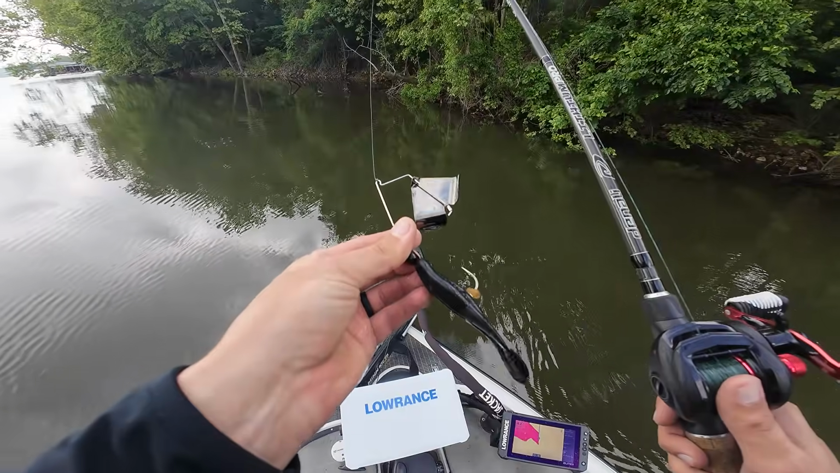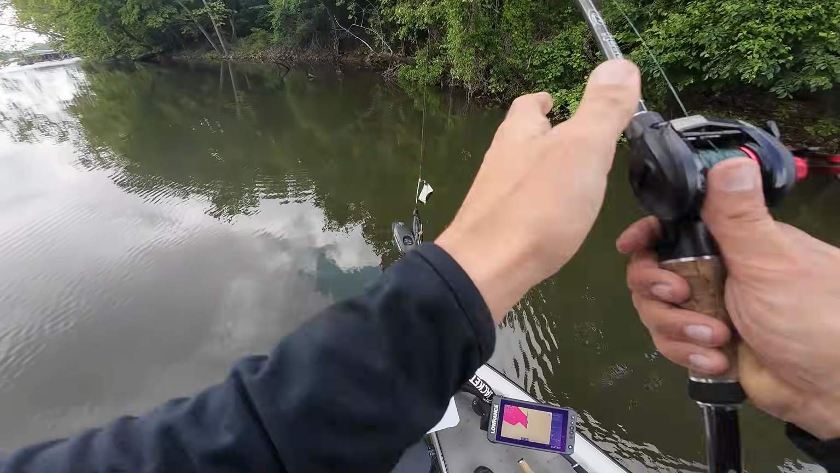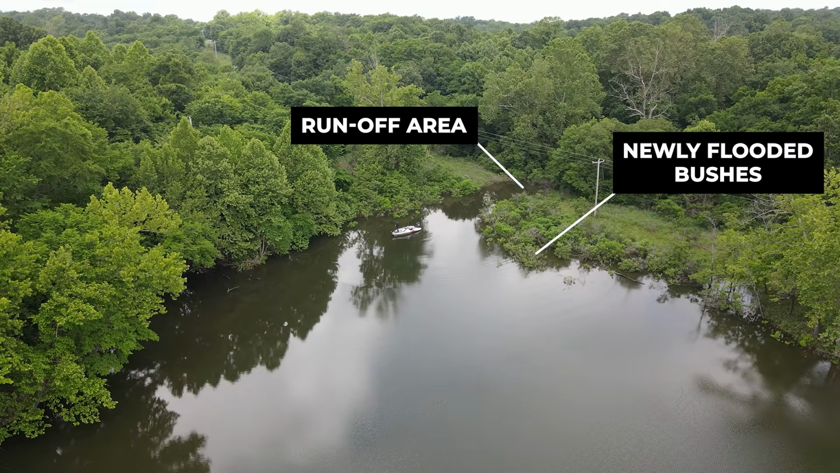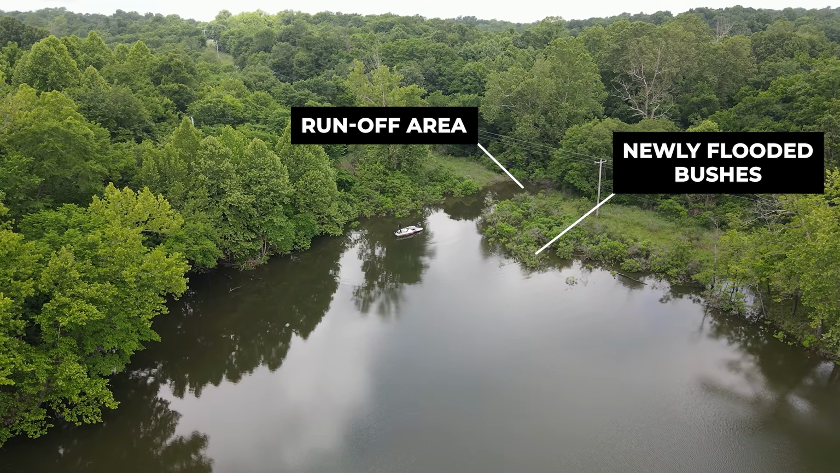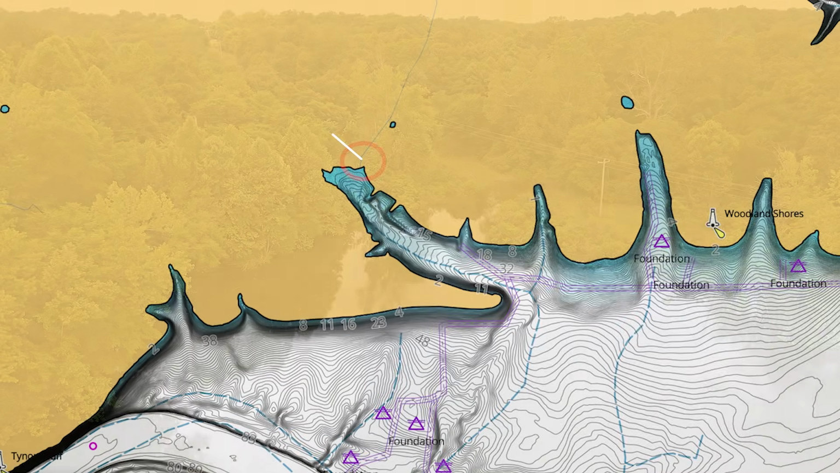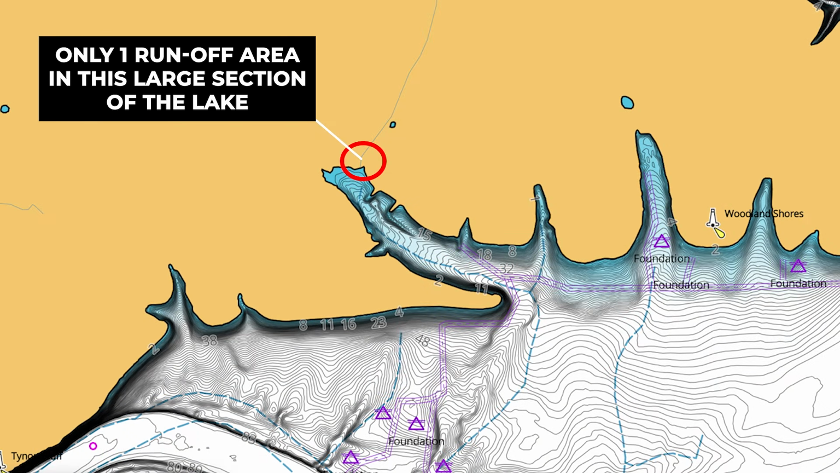Got that first fish here on the black war eagle buzzbait, 3/8 ounce with a black horny toad on the back. And this area here is basically just a little runoff area. The lake is rising pretty fast right now. We've had a lot of rain, and I thought that if I get in the back of one of these runoff areas, I might be able to find some fish that are actively feeding up shallow.